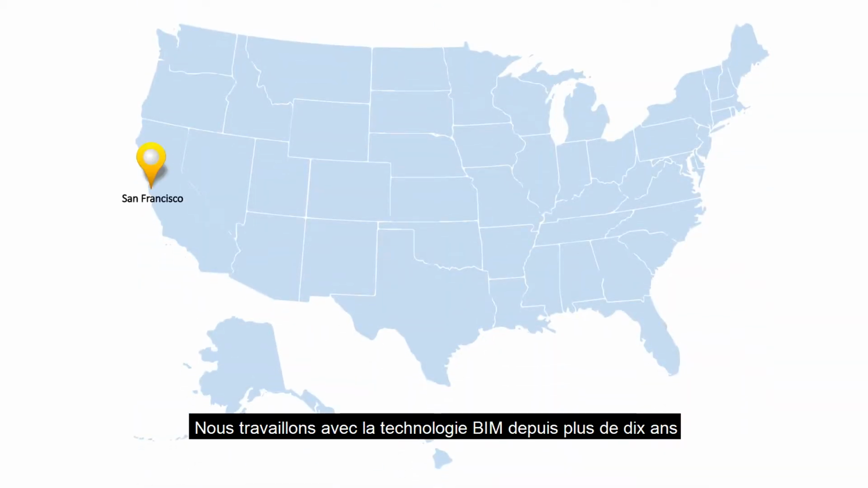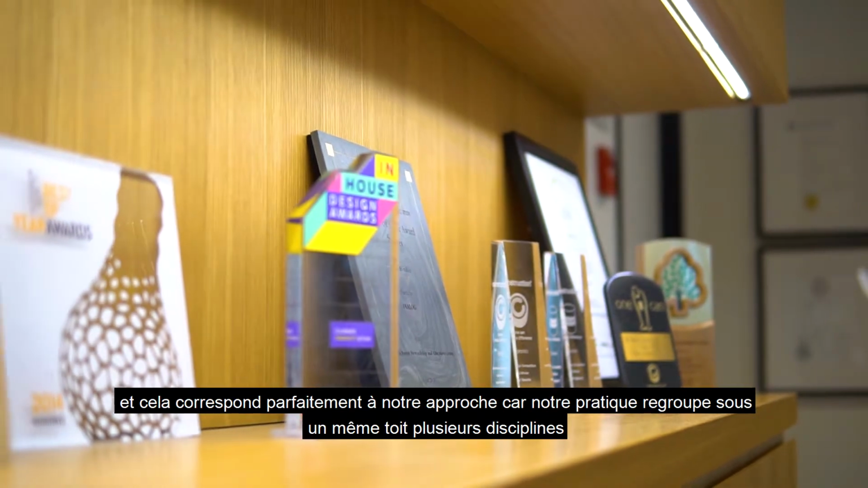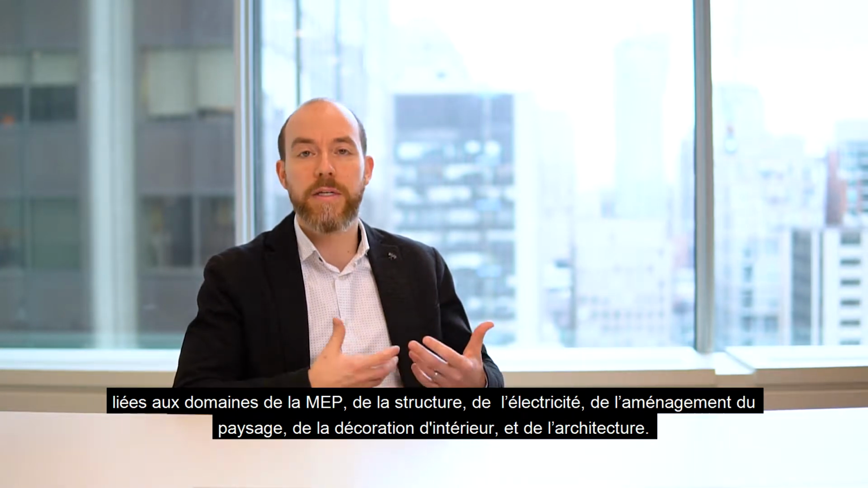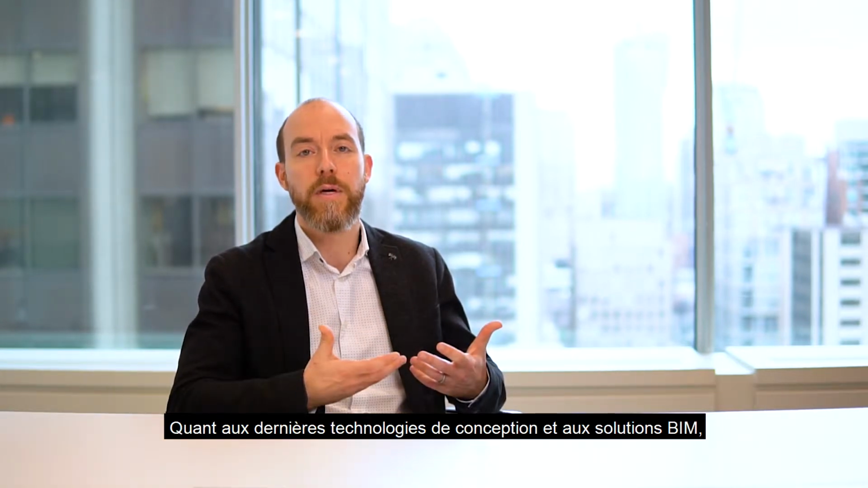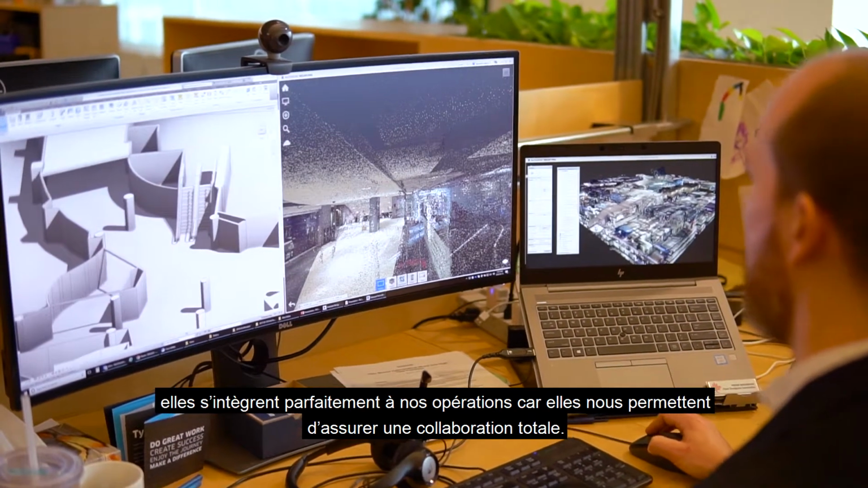We've been working with BIM for quite a few years, over 10 years, and we see it working really well with our approach because we're a multidisciplinary practice. So we've got MEP, structural, electrical, landscape, interiors, architectural, all under one roof. And when it comes to working with design technology and the latest in BIM, this fits really well because we can collaborate completely using the technology.